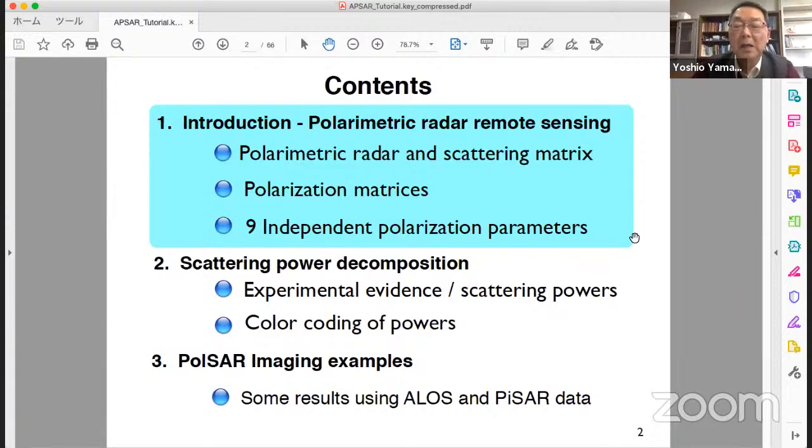Using the scattering matrix, we can develop polarization matrices such as the covariance, coherency, and Kennaugh-Mueller matrices. In these matrices, there are 9 independent polarization parameters. The number is much more than for single polarization or dual polarization radar that we can use.